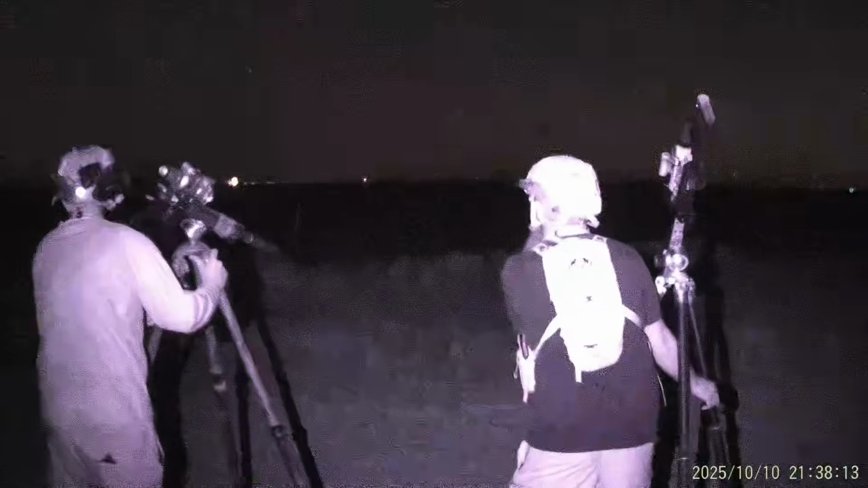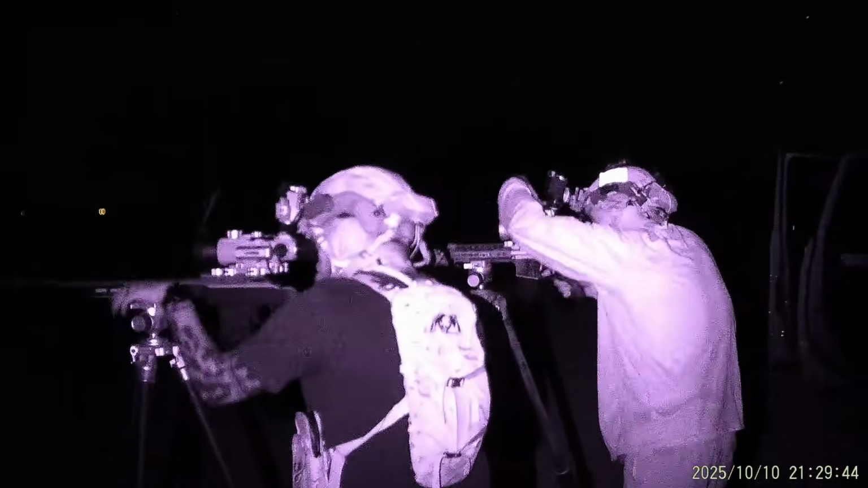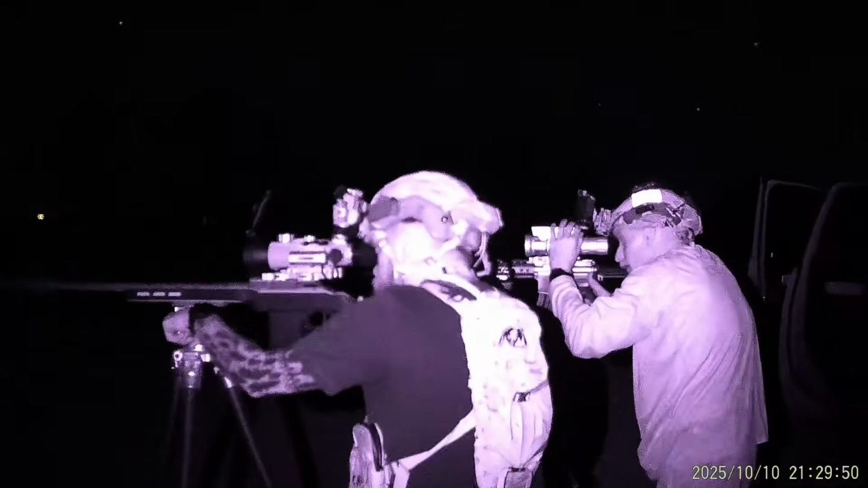We also noticed on the drone a smaller group of pigs about 300 to 400 yards away from the bigger group. So hopefully when we shoot into these, those don't run away, and then we can go try to get on those.